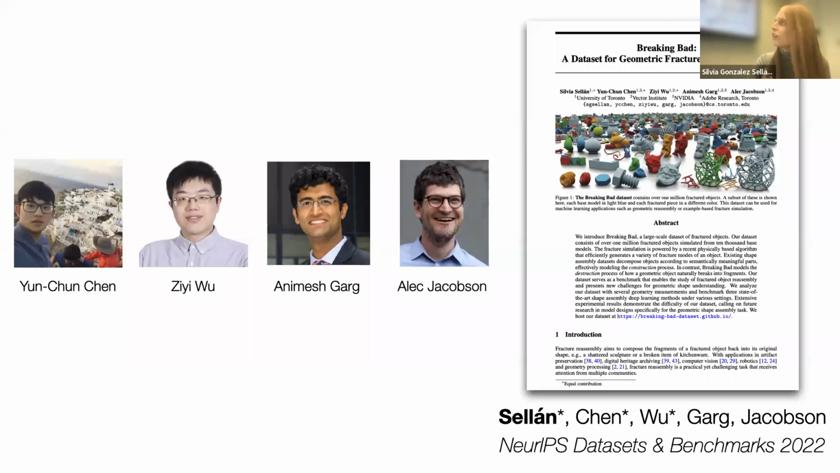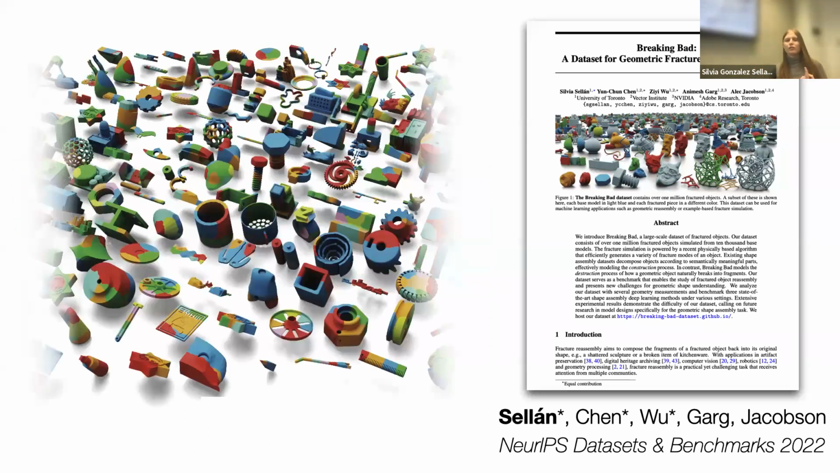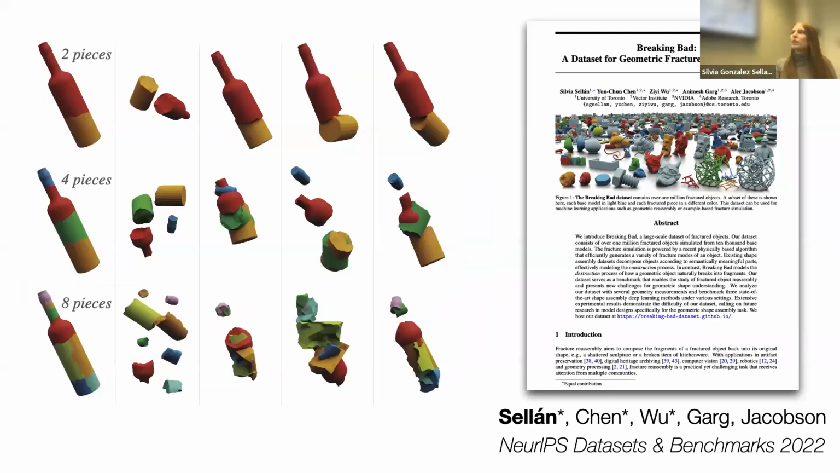So we used our algorithm to simulate 1 million different fractures. And this took about 1 day, because we specifically designed our algorithm to simulate things very quickly. We made 1 million fractured objects, and we used them to train reassembly algorithms. And specifically, not just to train them, but to benchmark them. There are all these algorithms that take pieces and try to put them together.